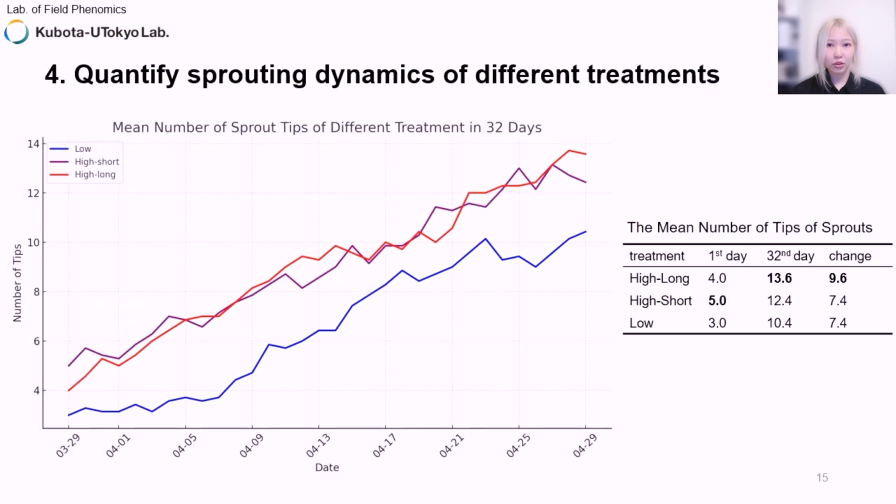This chart shows the line graph of the average number of sprout tips detected using this method over time for these three treatments. We can see that the curve for the high temperature treatment group consistently remains above that of the low temperature treatment group. At the beginning, each group had an average of 5 or 4 sprout tips, but by the end of the observation, the number of sprout tips had increased to around 13.